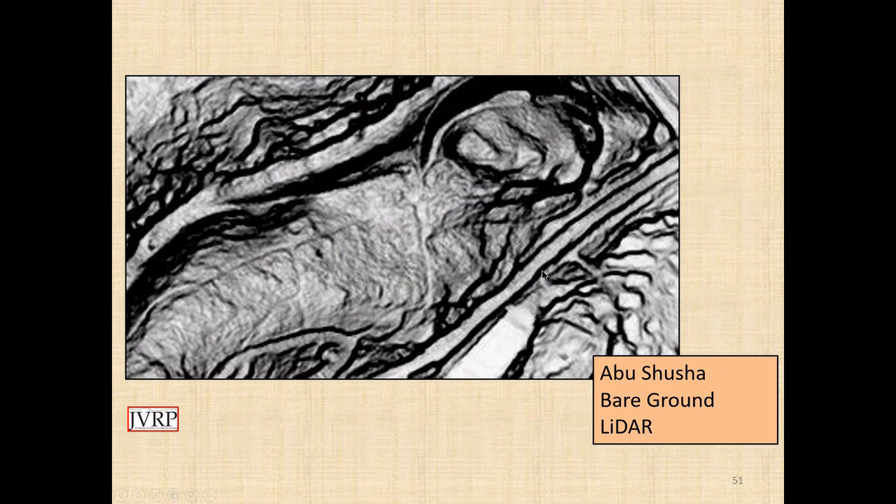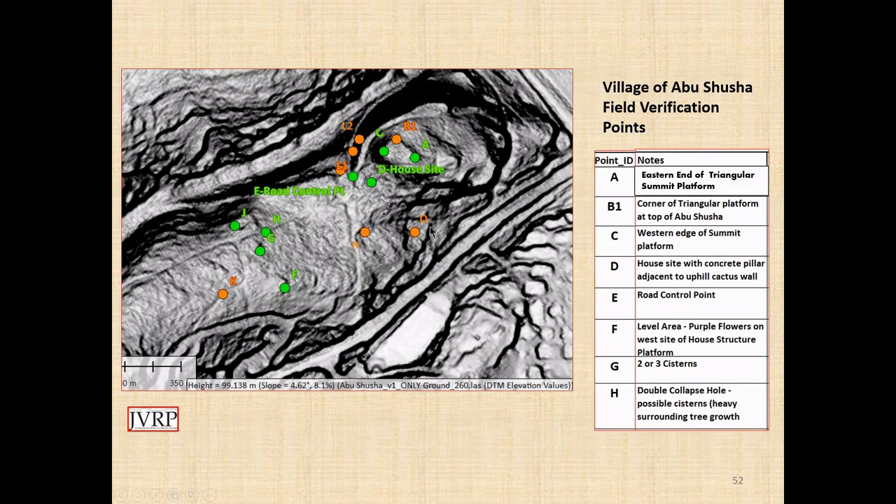And this is what the LIDAR looks like, the bare ground LIDAR. And you can see a lot of structural features here, as well as the roadways that existed. And upon getting to that site and walking it, I was able to discern features that had not been discovered before.